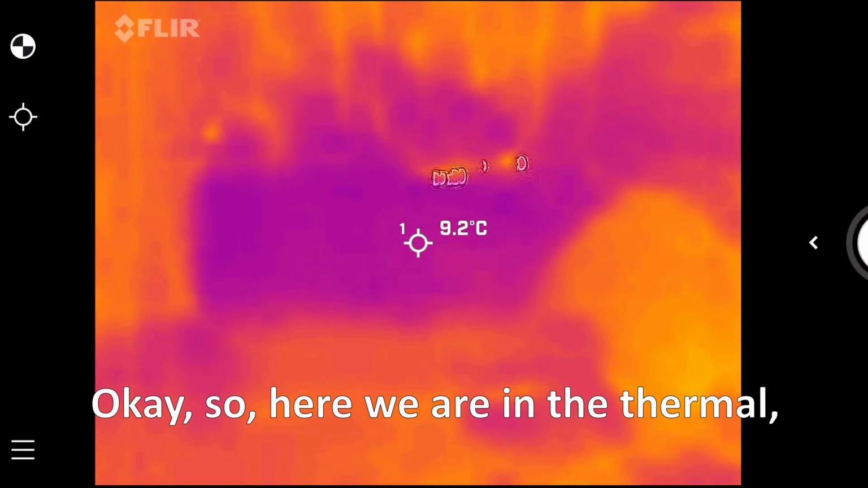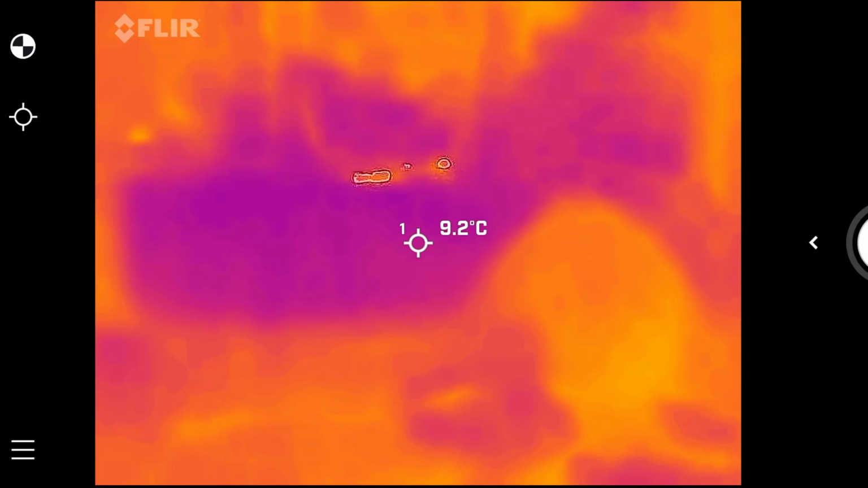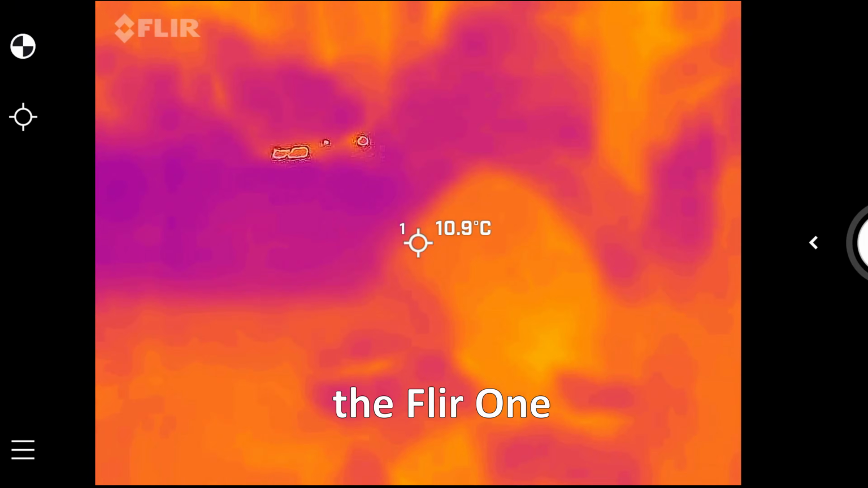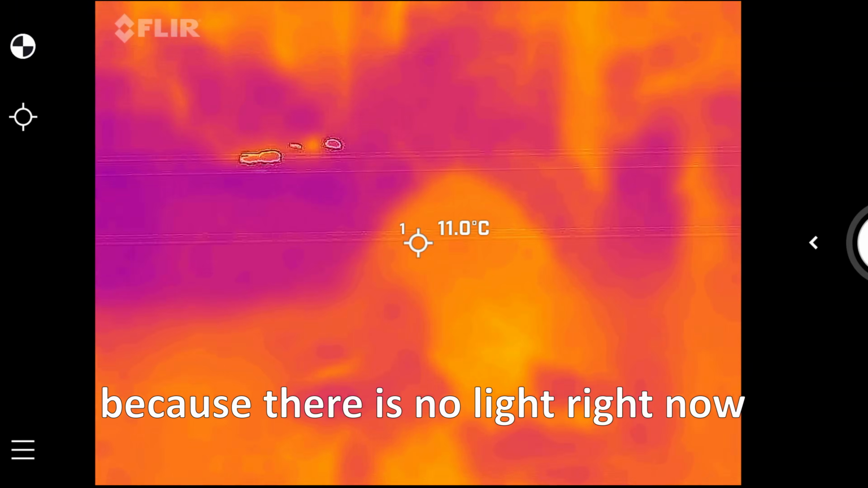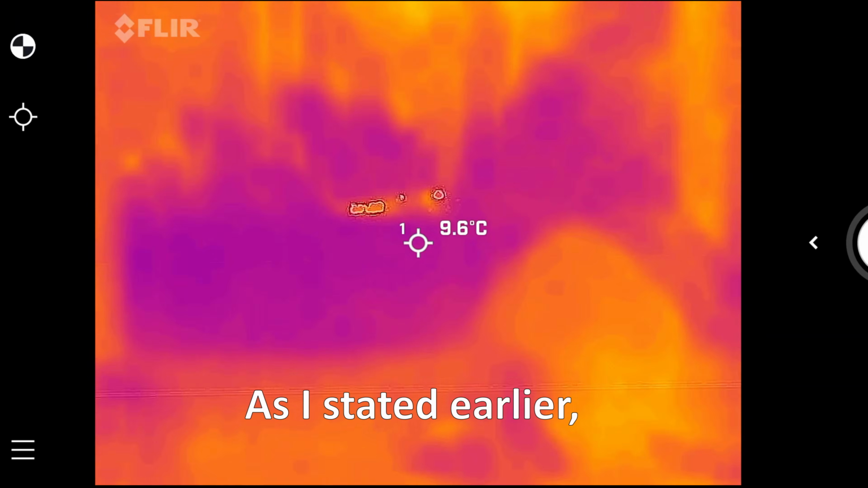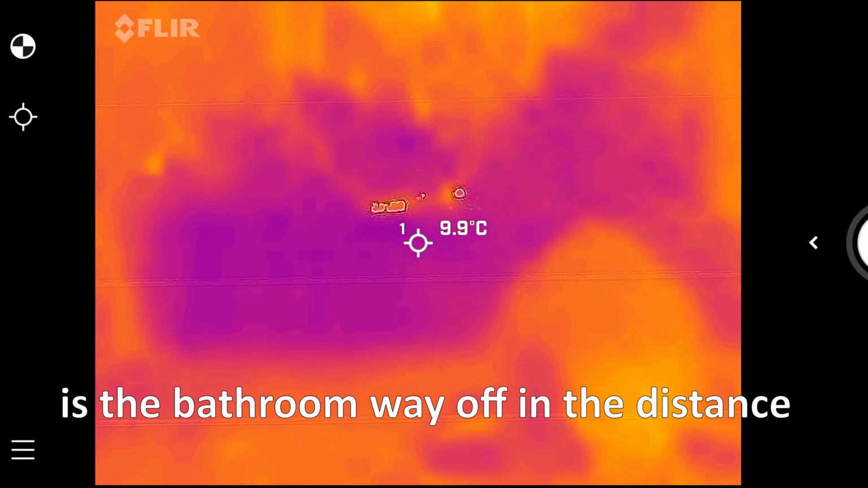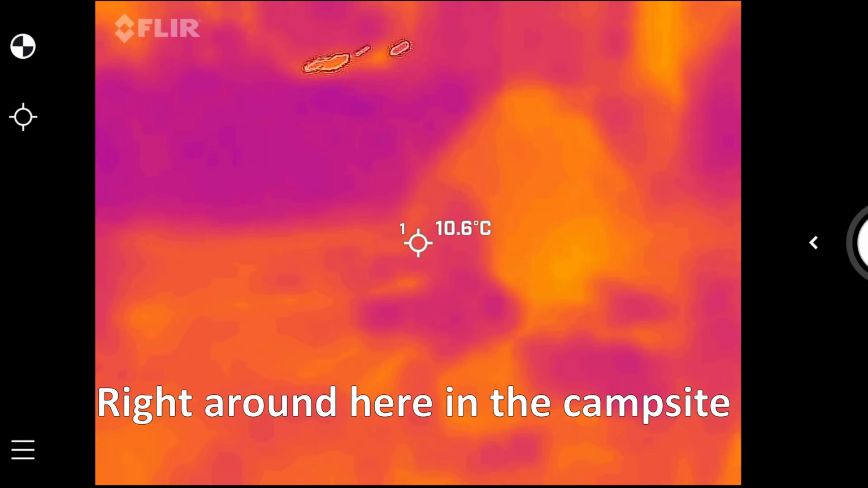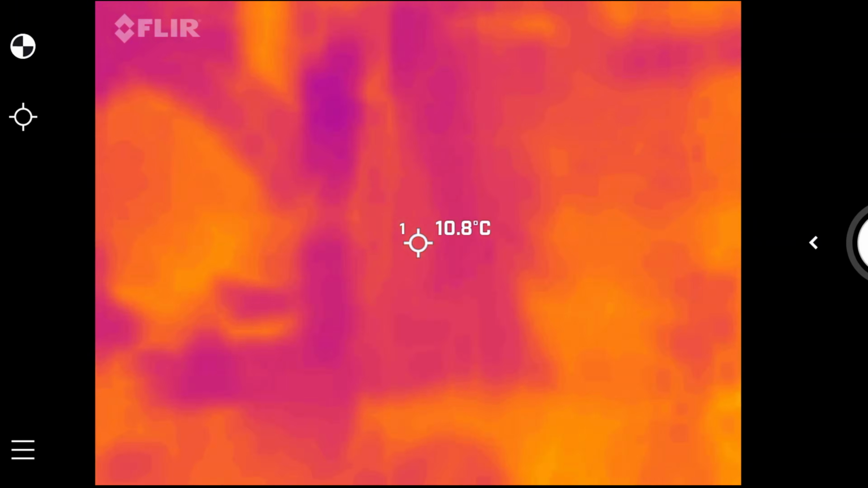Okay, so here we are in the thermal. As you can see, the visual camera portion of the FLIR One does not work so well because there's no light right now. As I stated earlier, the only light that is actually outlining is the bathrooms way off in the distance. But right around here at the campsite, you can actually still see quite a little bit.